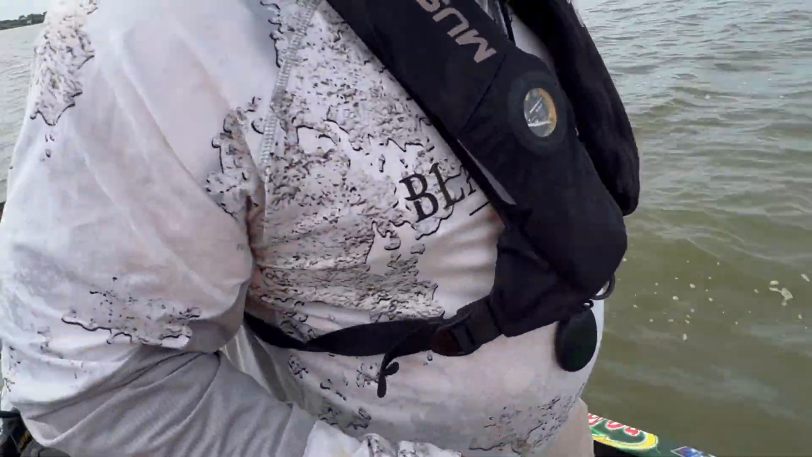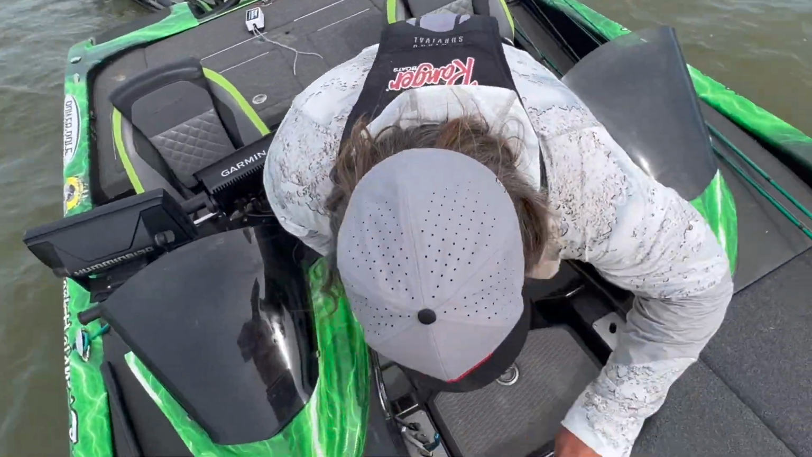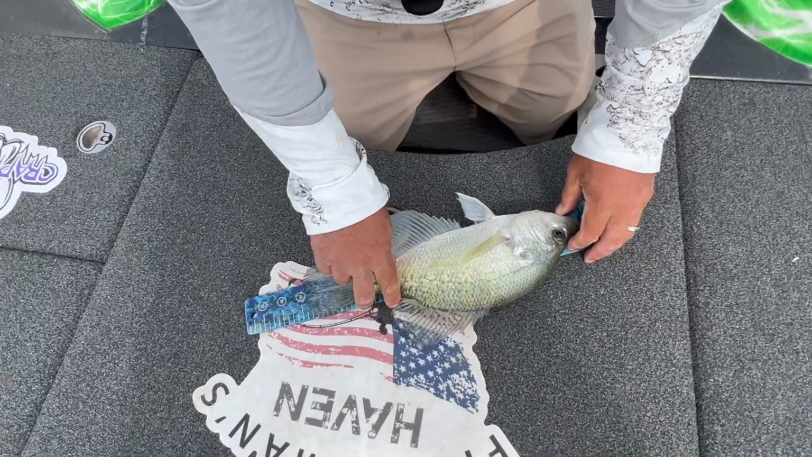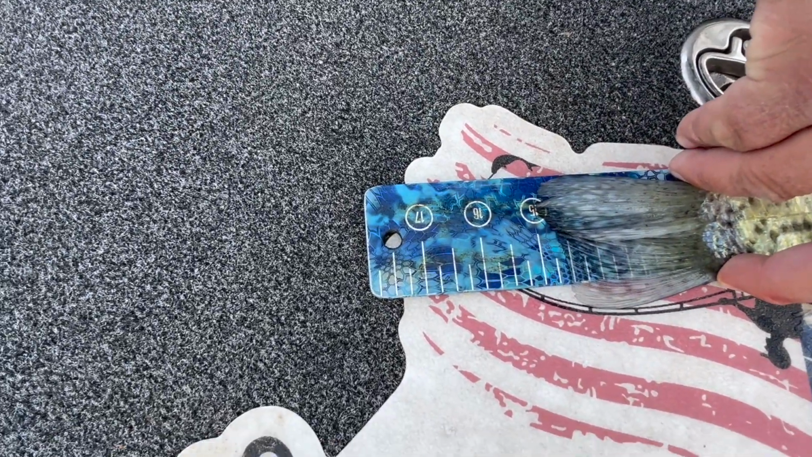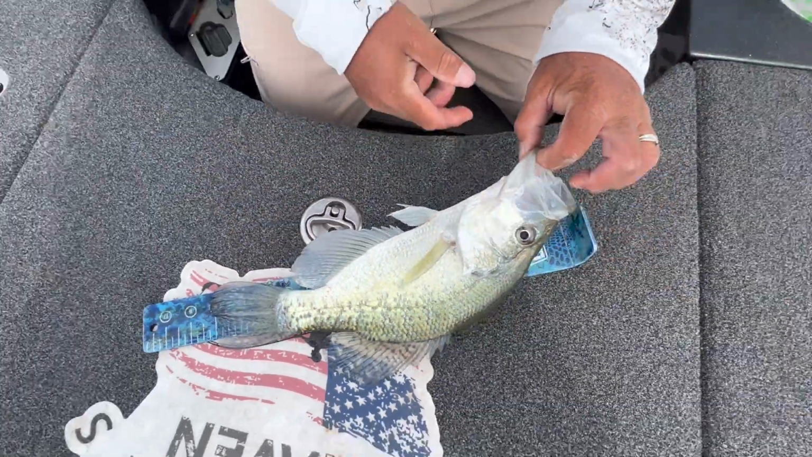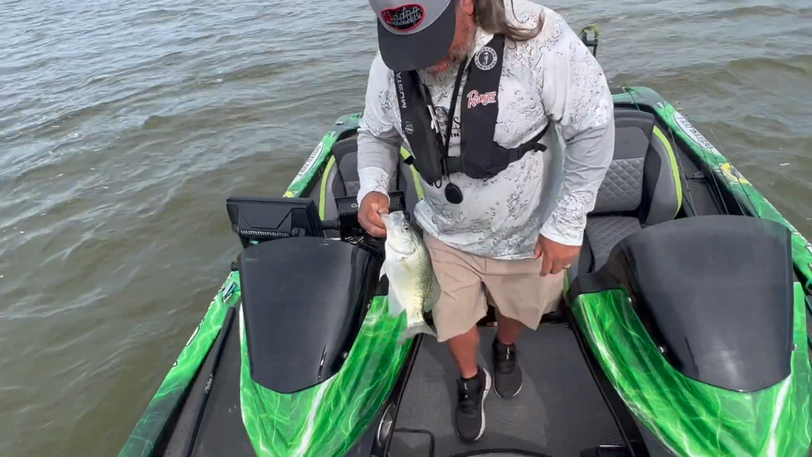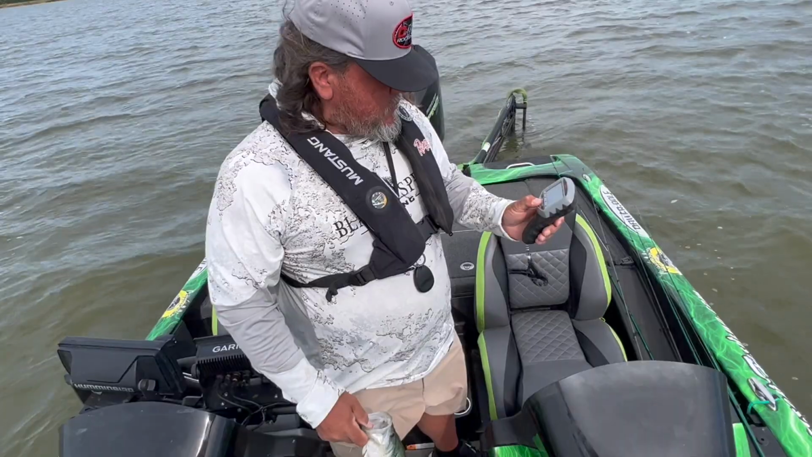We can put it on the measure and see how long it is, how much it weighs. I try to relate that to my Livescope. So you're looking at 14 3/4, almost 15 inches. It's touching 15 right there. I bet this fish probably doesn't weigh 1.20. Oh, wow. Well, let's check it out and see what it actually is.